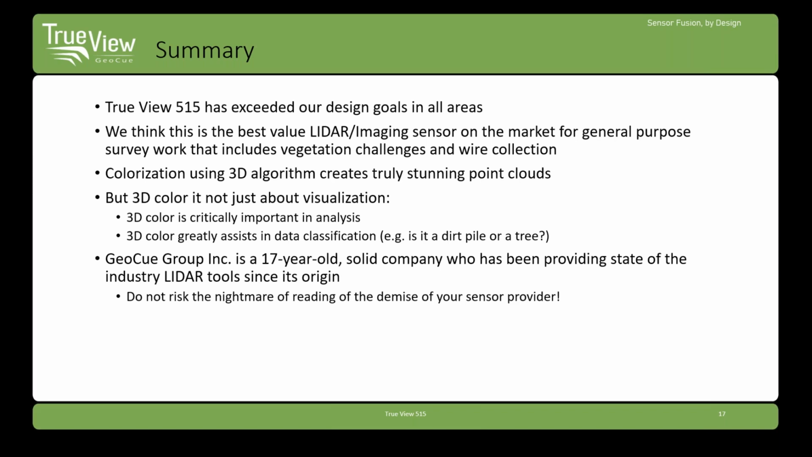Another key factor for selecting a TrueView system is our tightly integrated camera LiDAR configuration that Lewis showed examples of today. We didn't want to be another supplier of off-the-shelf camera and LiDAR, collecting data independently of one another. We considered the value of having both components working together, and it really shows when you look at our data. We're excited about the TrueView 515, and we believe it'll redefine the market for this class of sensors, offering companies quality data at an affordable price.